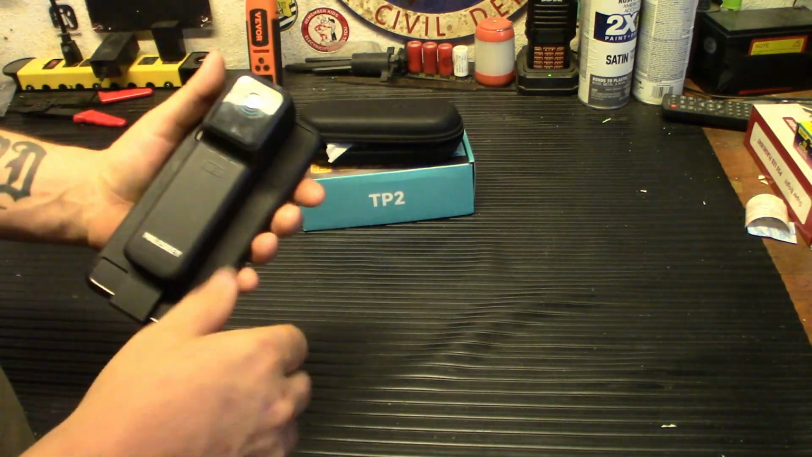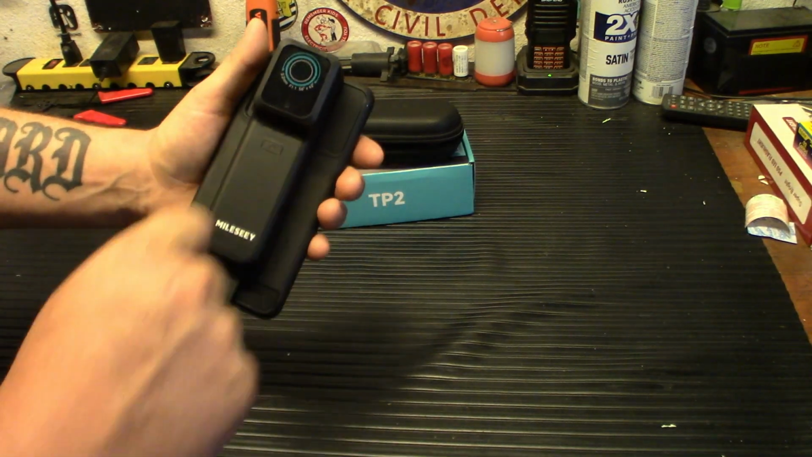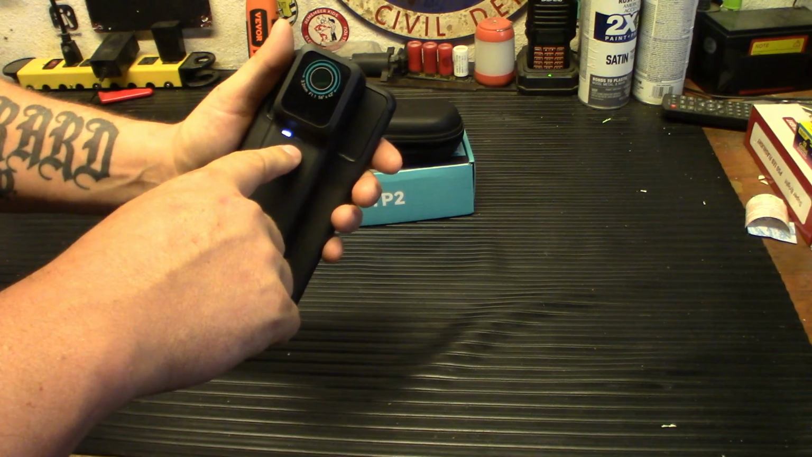Let's go ahead and power this up. There's a little button on the front here. It has 3 LED battery indicators. I do have to hold it for a second. There it goes.